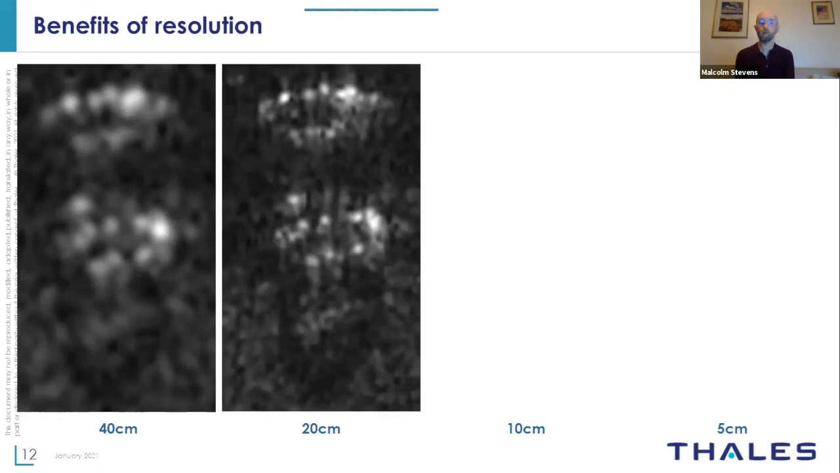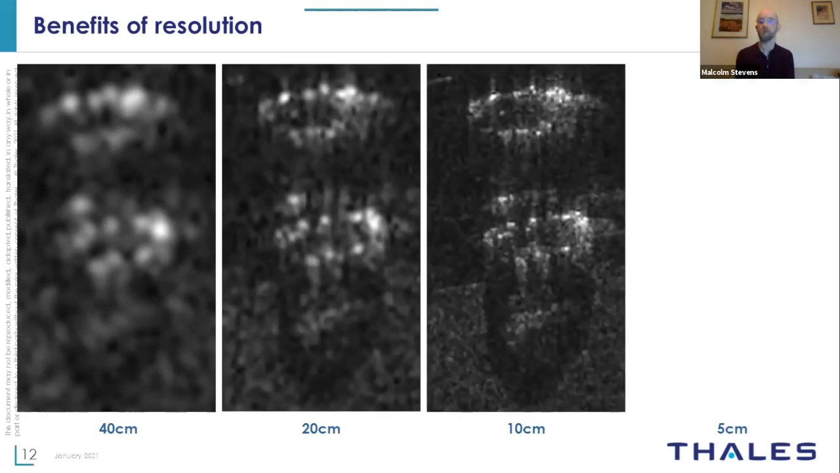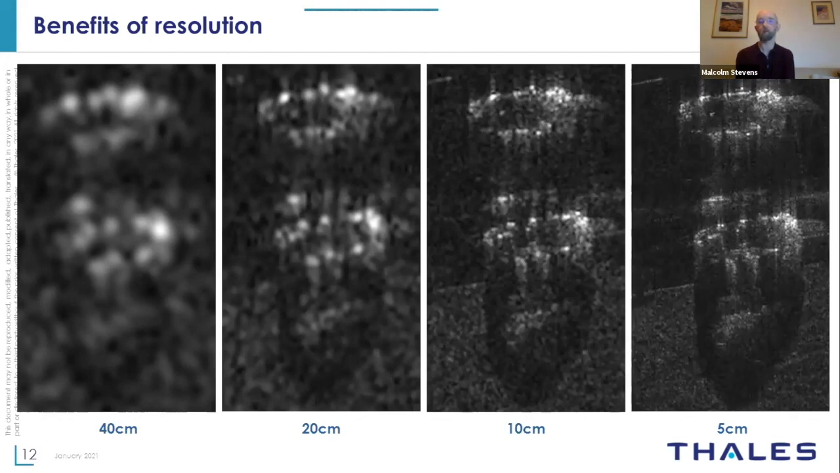If we start to improve the resolution and go towards 5 centimeters, we start to get a better idea of what the objects are. In this case, we've got 2 cars which are parked near some grass. Context obviously would help you to identify them, but the main aim here is to try and achieve that high resolution.